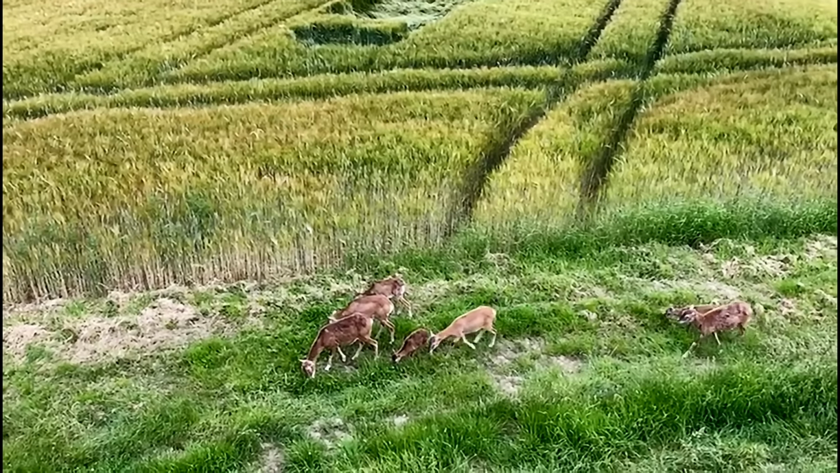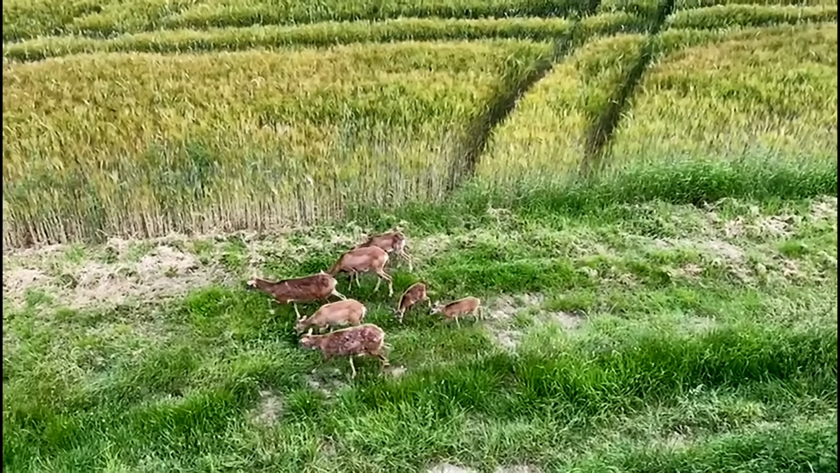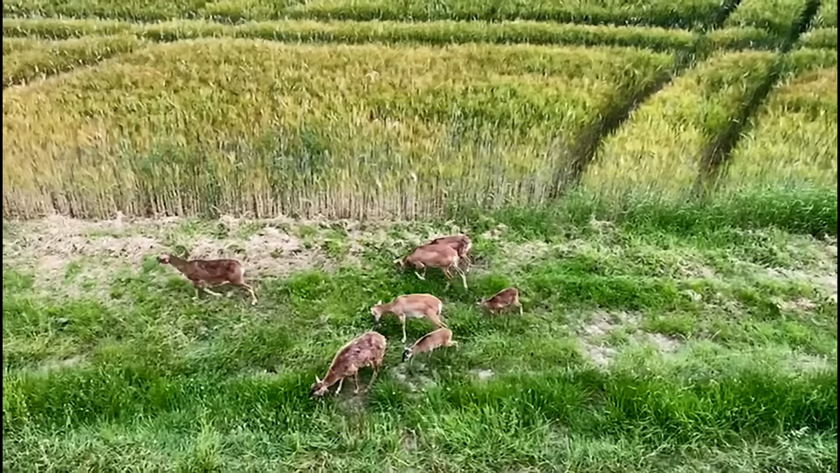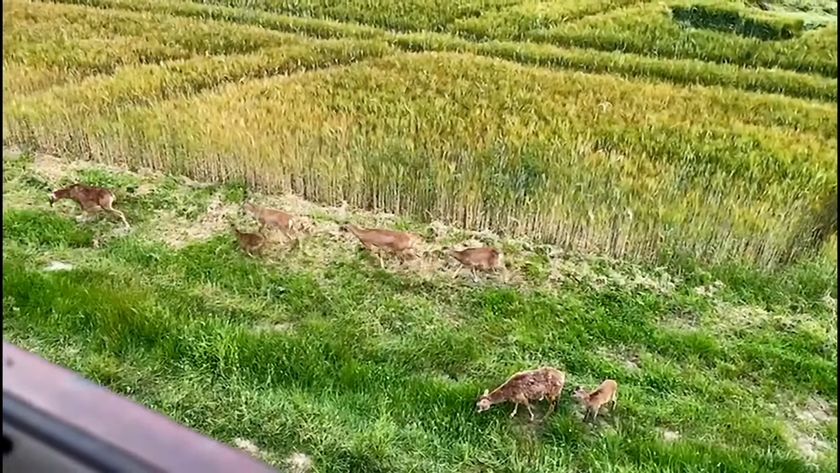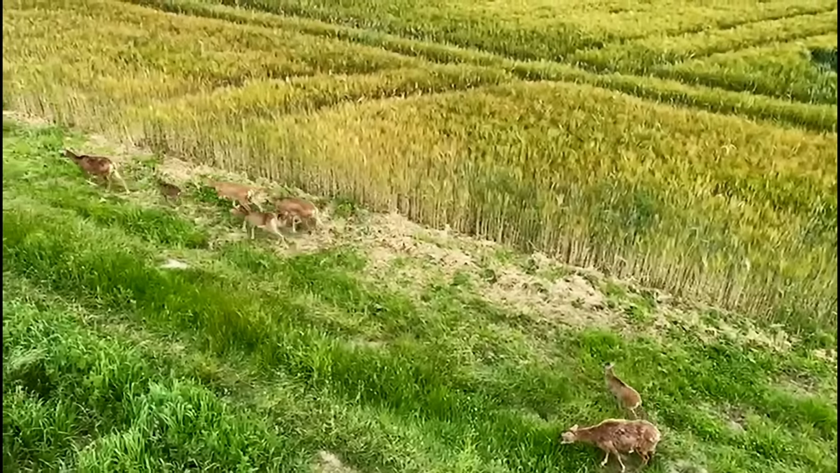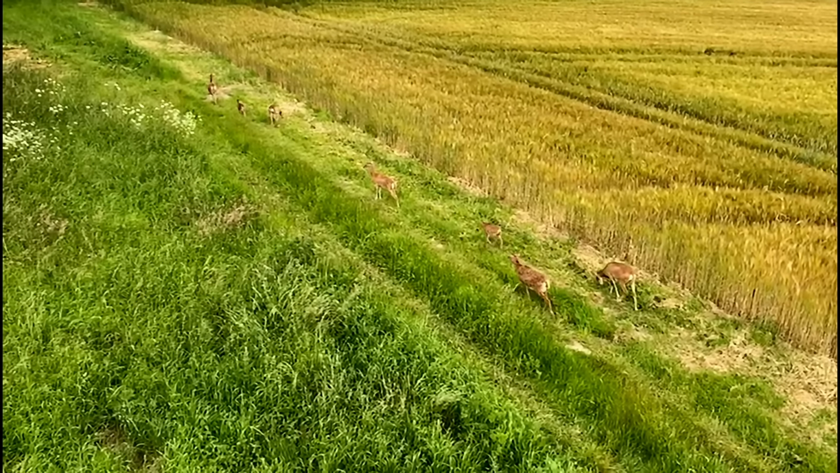At another friend's spot, game was present as well, mouflons. The season hasn't opened yet, so we simply observe the mouflons. A beautiful sight to enjoy in silence.